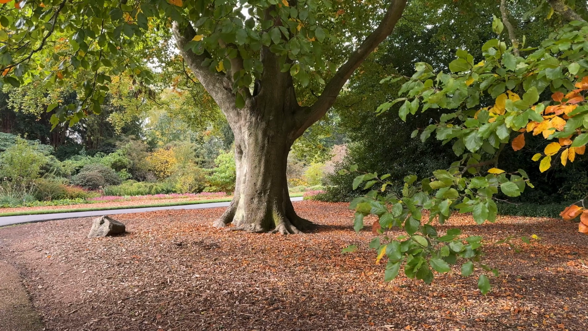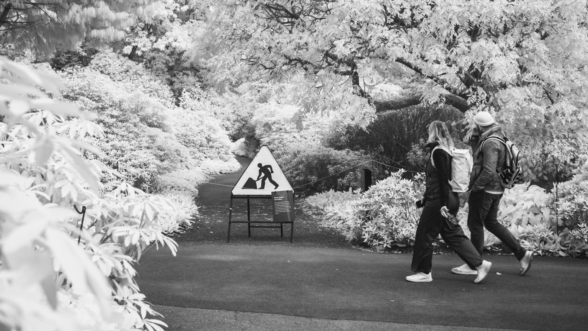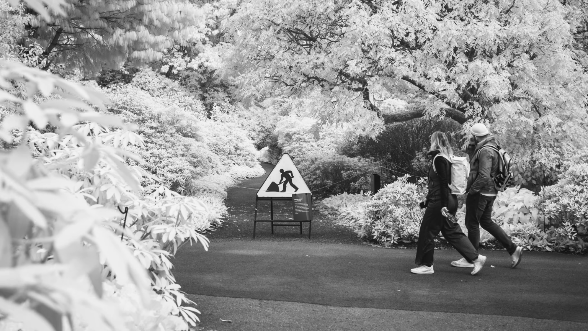I then found this tree, which made a nice enough shot by itself, but I also snapped a park worker as they walked past, which added a bit more to the composition. And these people walking here makes for a nice image, and I actually quite like the juxtaposition of this roadwork sign in amongst all of this nature.